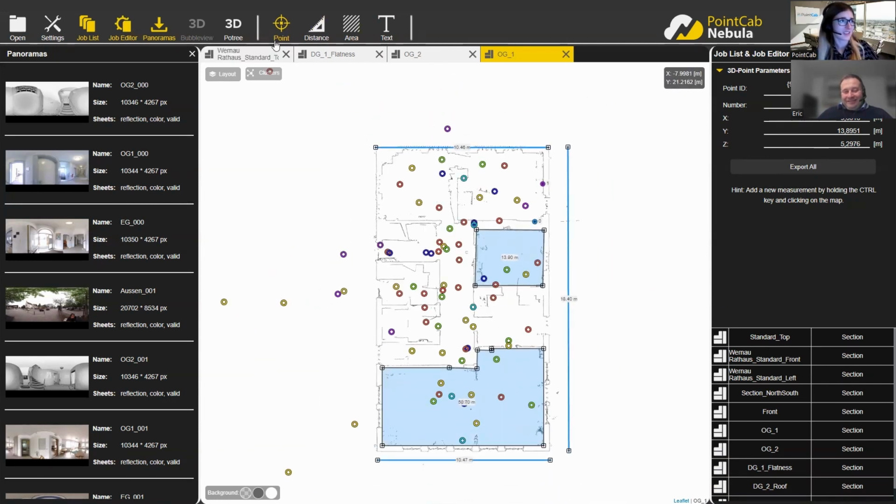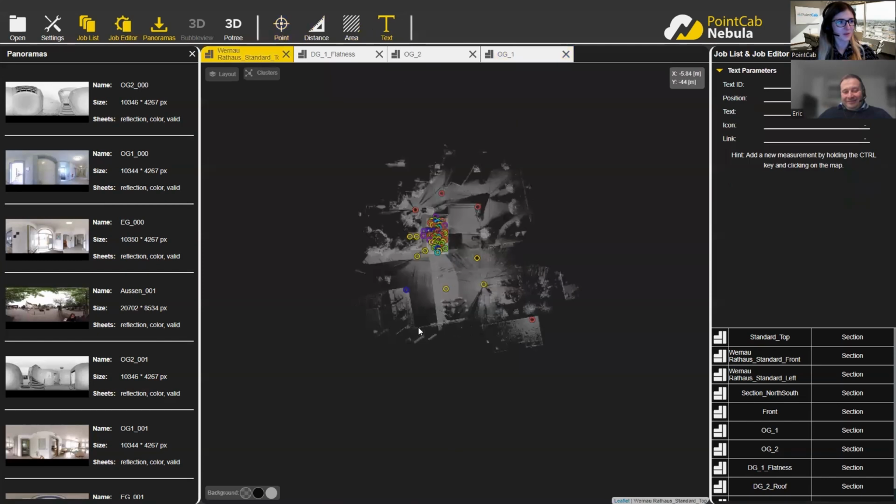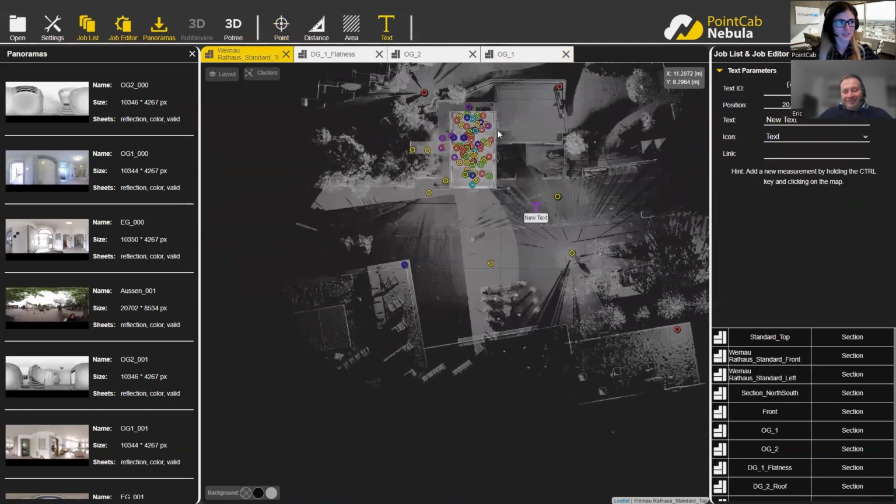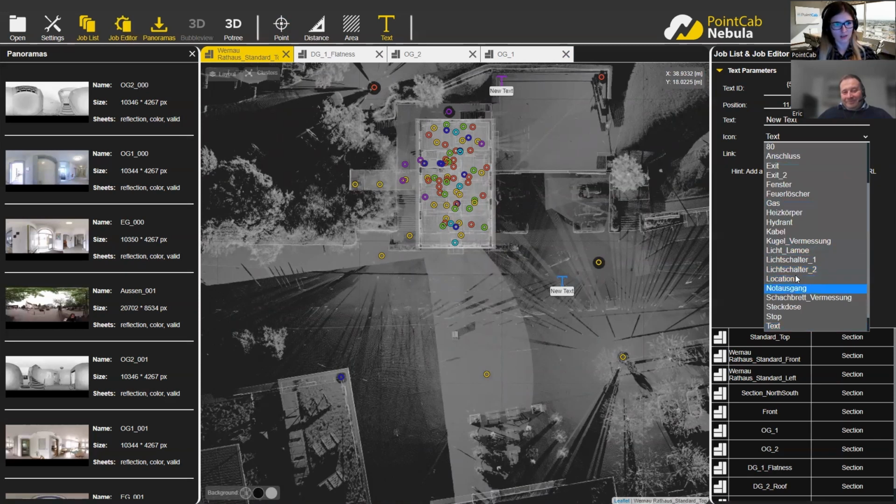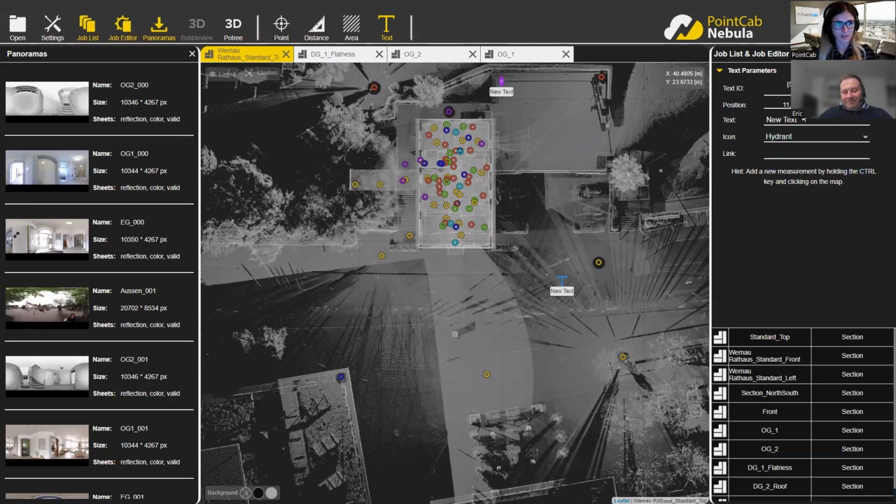All right. So yeah, these are the main functionalities. Maybe also very interesting is the text tool where annotations can be inserted. So here, for example, I can also change the icon. Let's say I can say, okay, here's a hydrant and enter a text, and have different interesting parts annotated with these symbols.